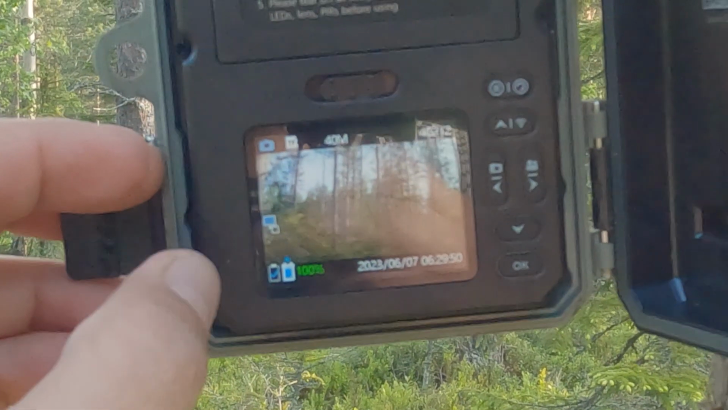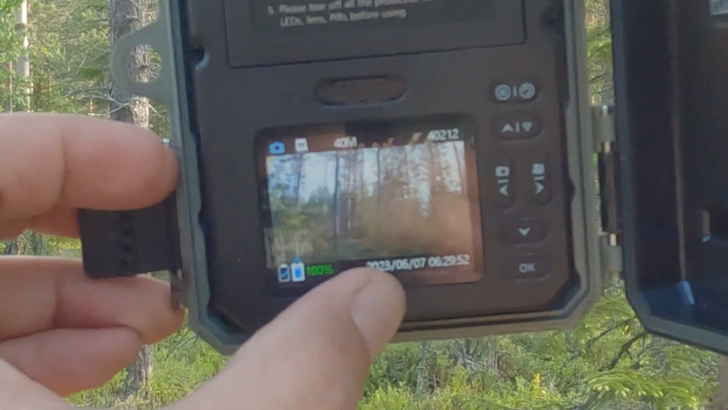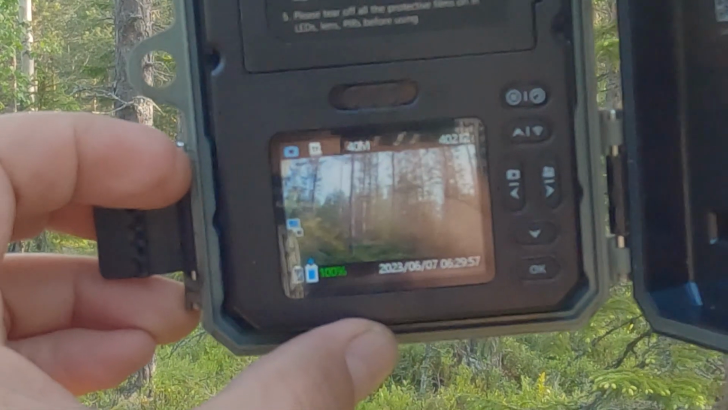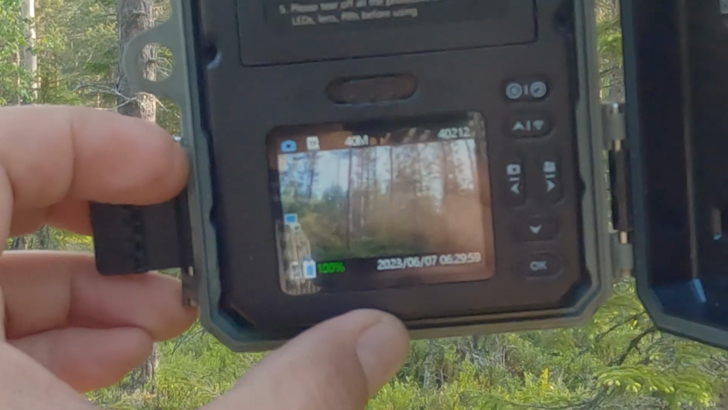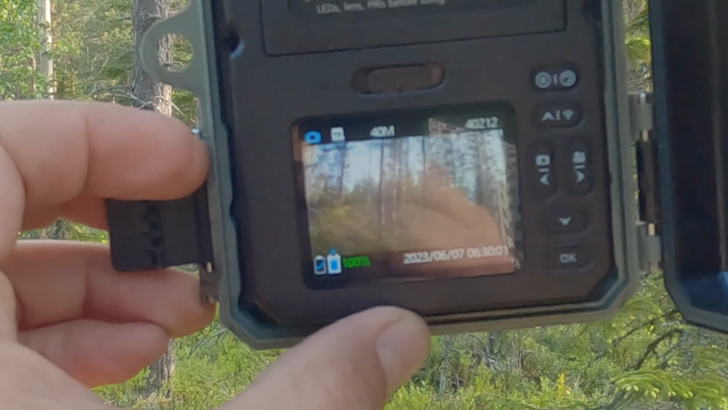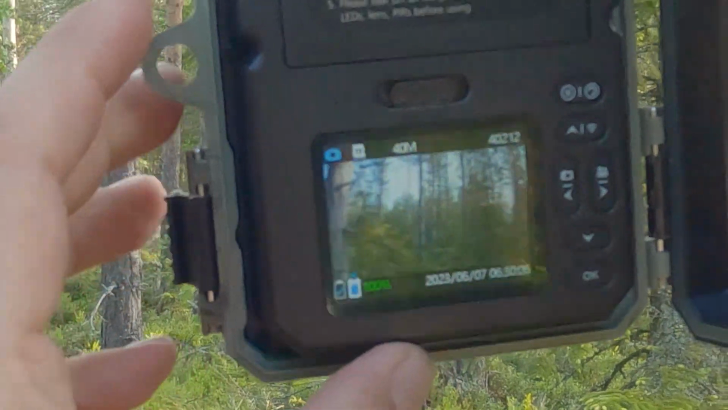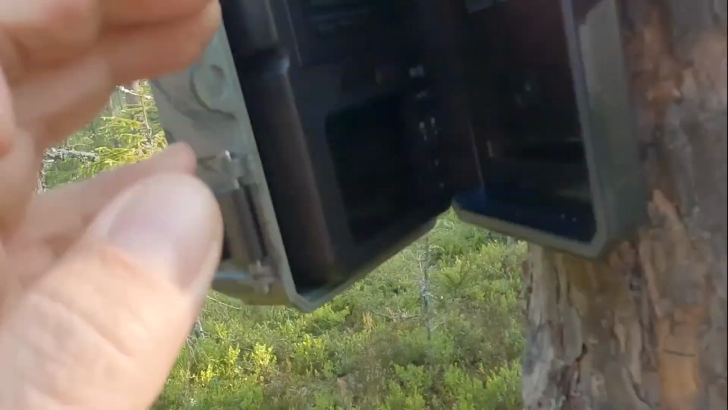100% battery. Using the solar panel. It knows it's the 7th of June, 6:30. My goodness. What does it think is on the card? I'm just going to do this live. Hang on, let me get the view a bit narrower.